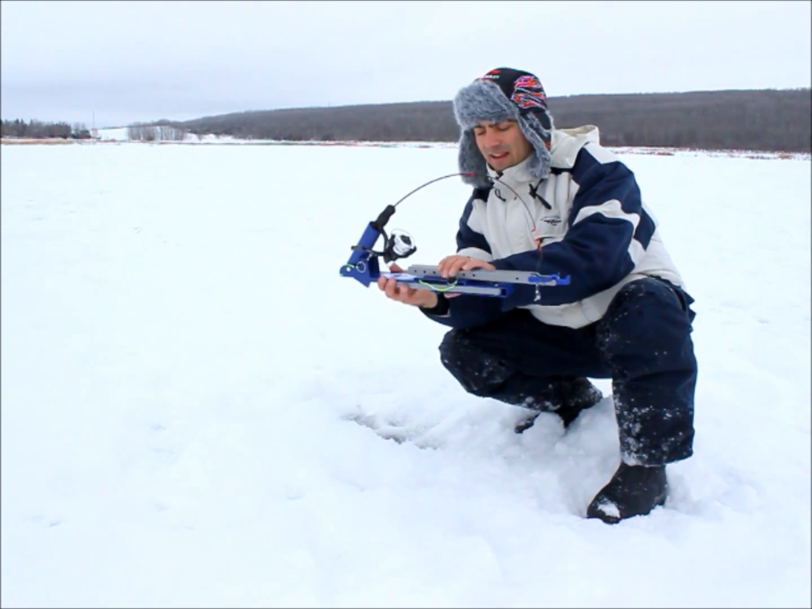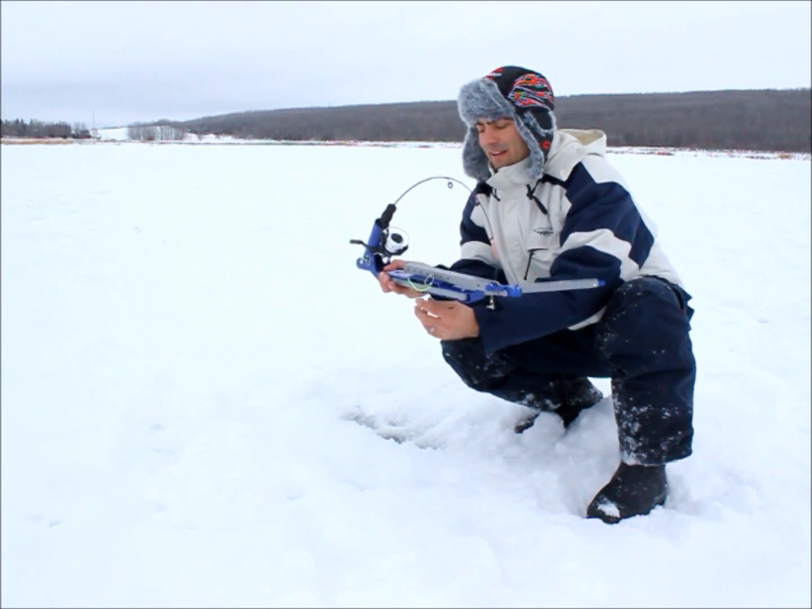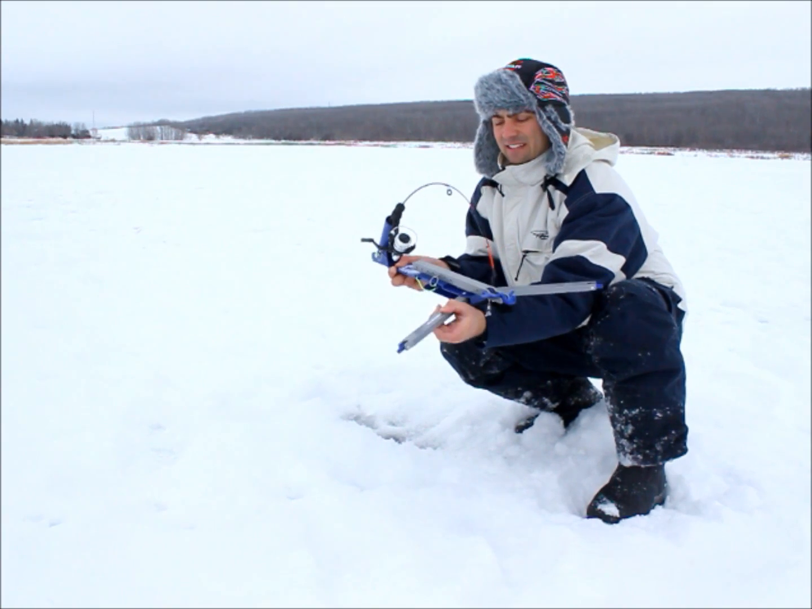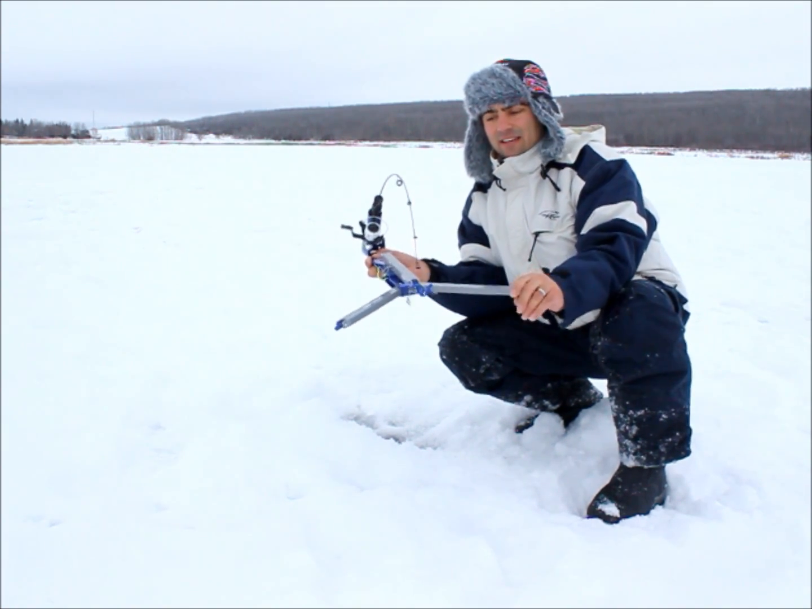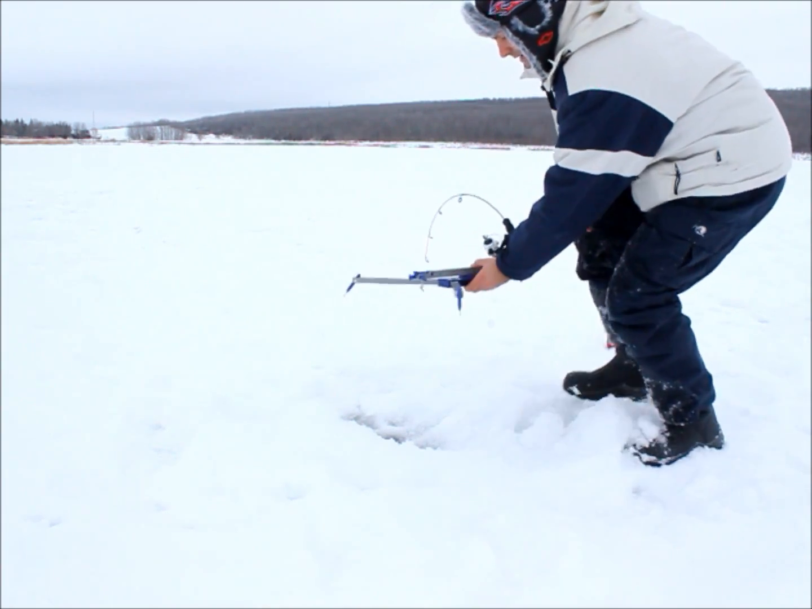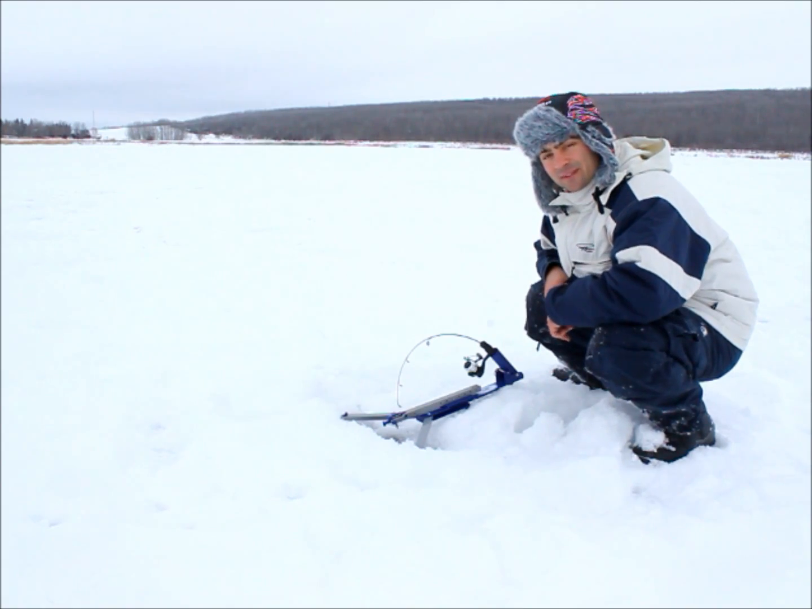So your rod is set, and then these arms flip out like this, and they have these nice little pins to hold the unit in place. Set it by the hole like so, and you're ready to fish. So we'll give it a try.